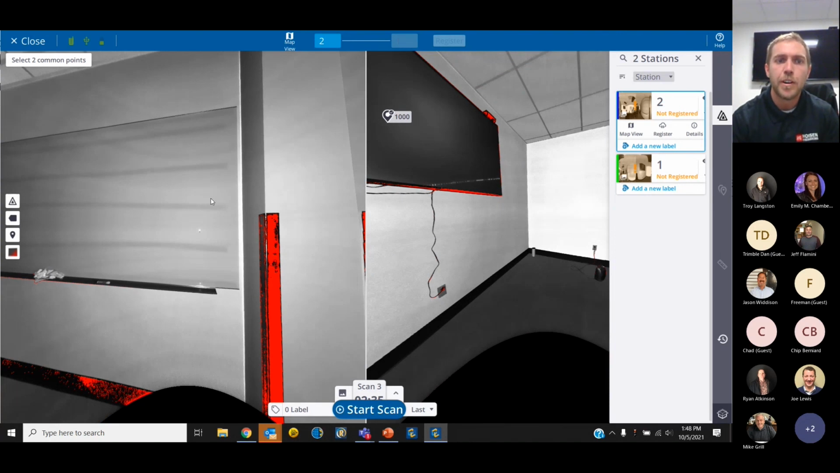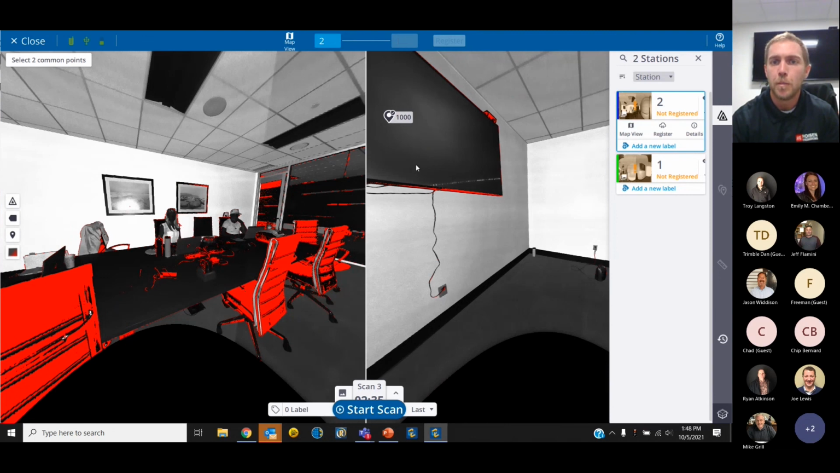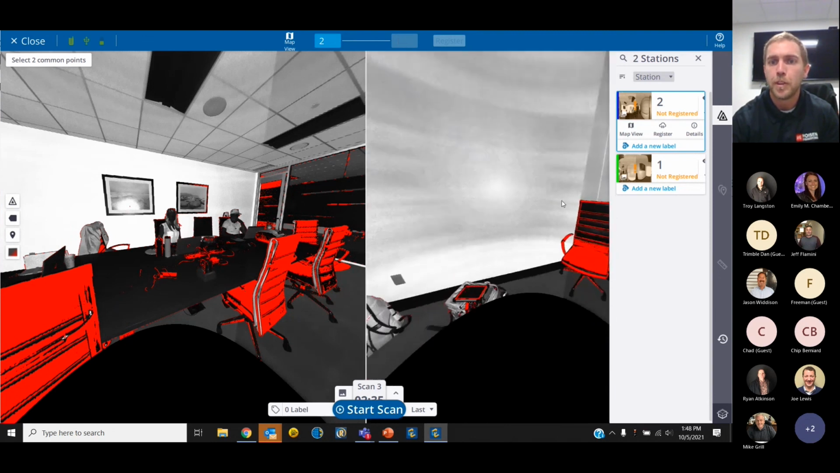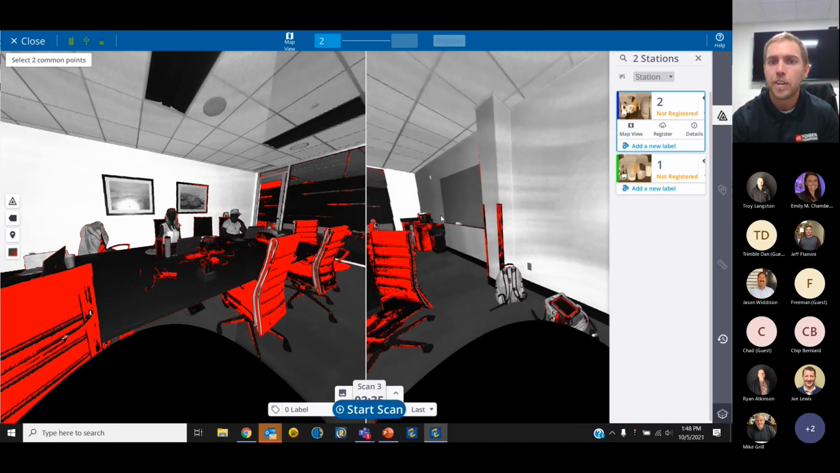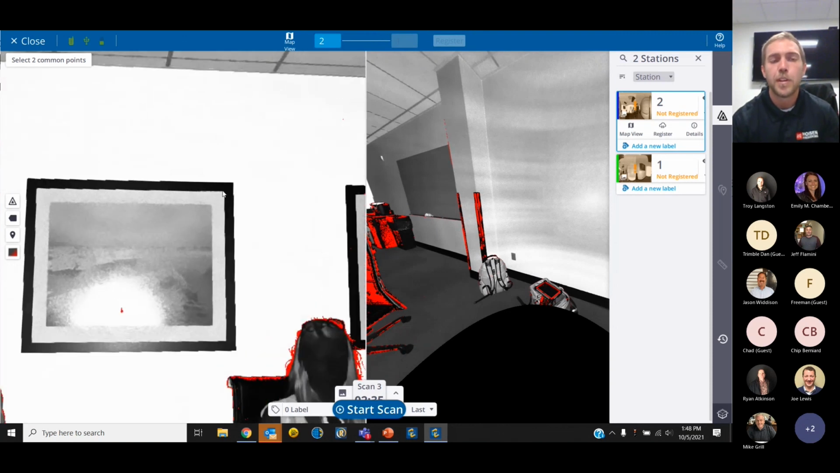So in a small area such as this, it's pretty easy to pick common points, but the workflow is really what I wanted to get across and just show that if something doesn't register, it's not impossible to get to that point.